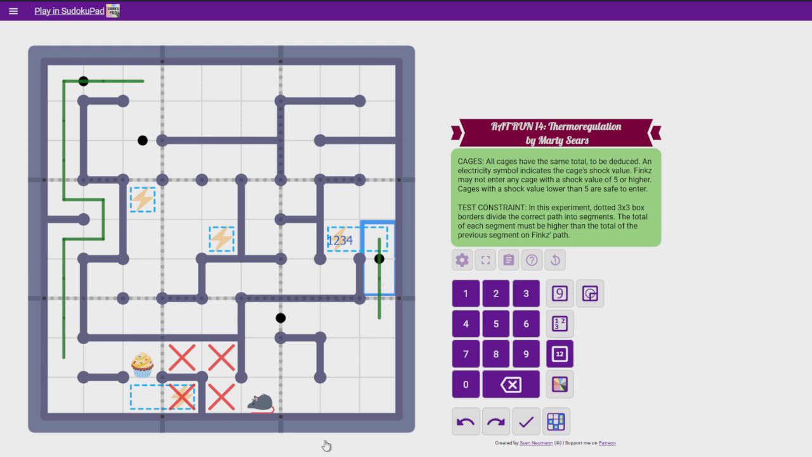a black current. How long have I been recording? 12 minutes. Okay. Explaining the rules takes a bit of time, doesn't it?